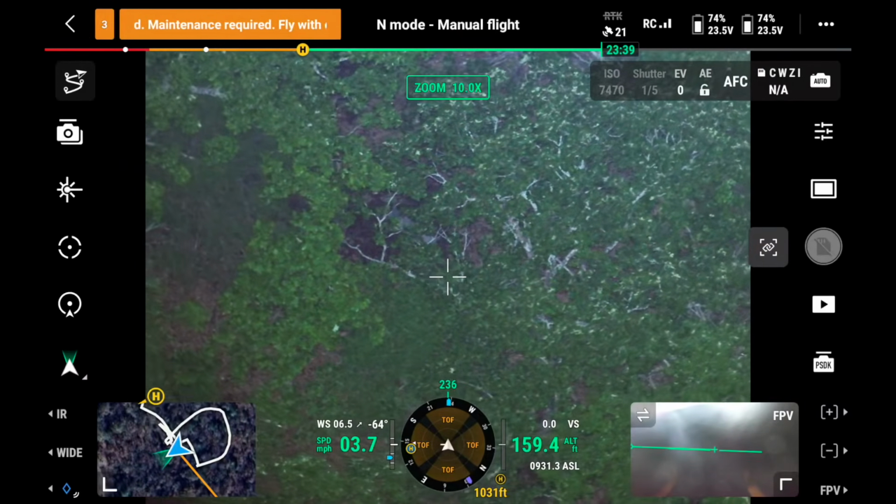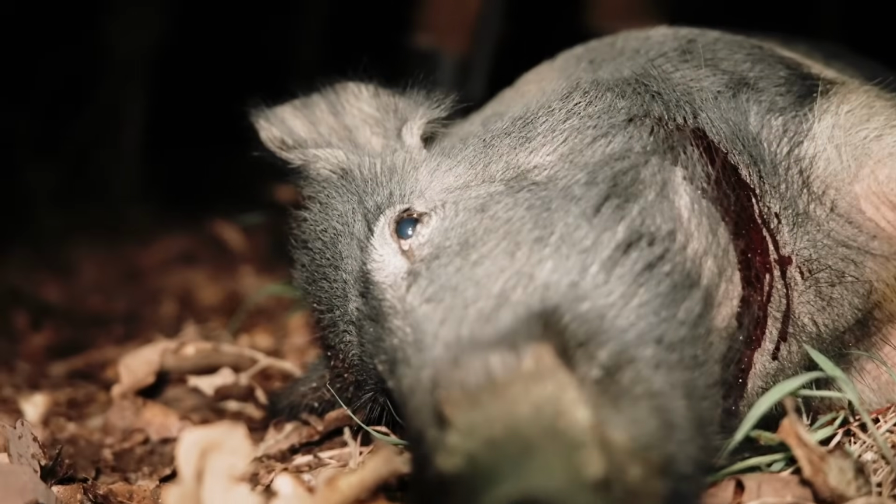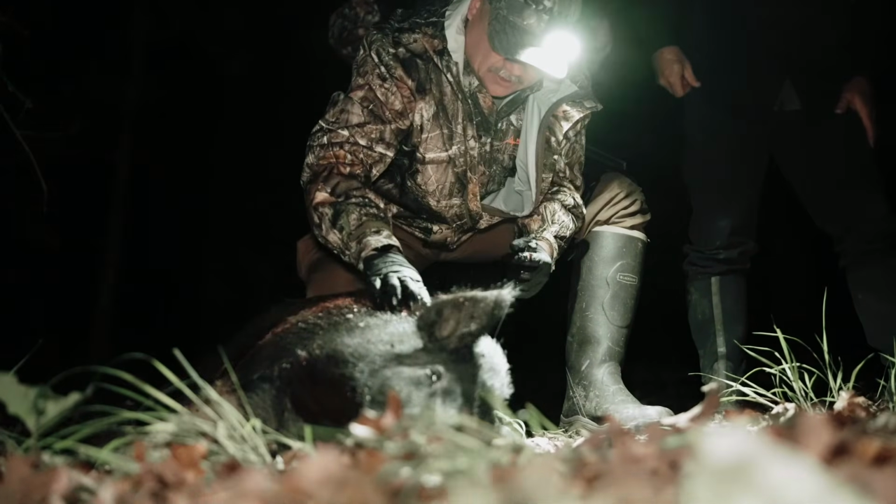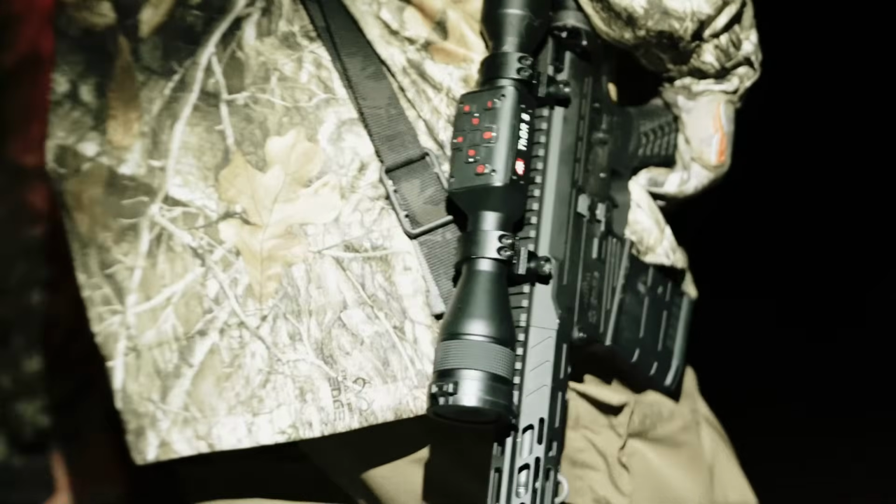They got one of the big ones. That looked like a pretty big pig too, did it? Nice. Is it the biggest one yet? Biggest one yet. Fantastic. Yeah, busted.